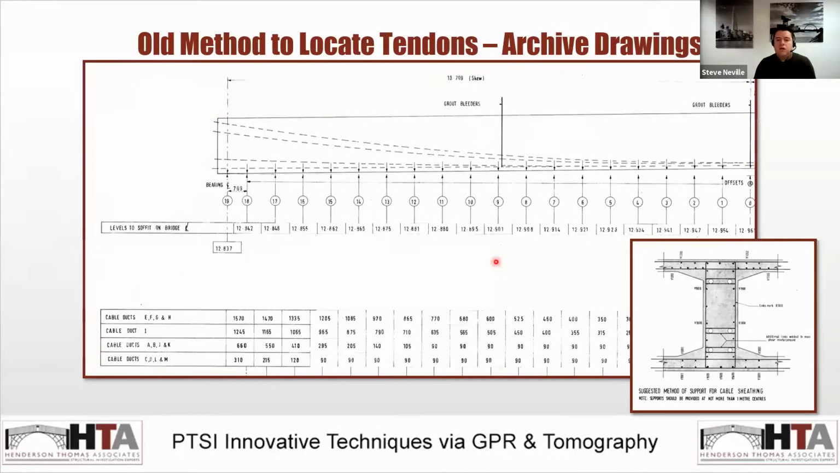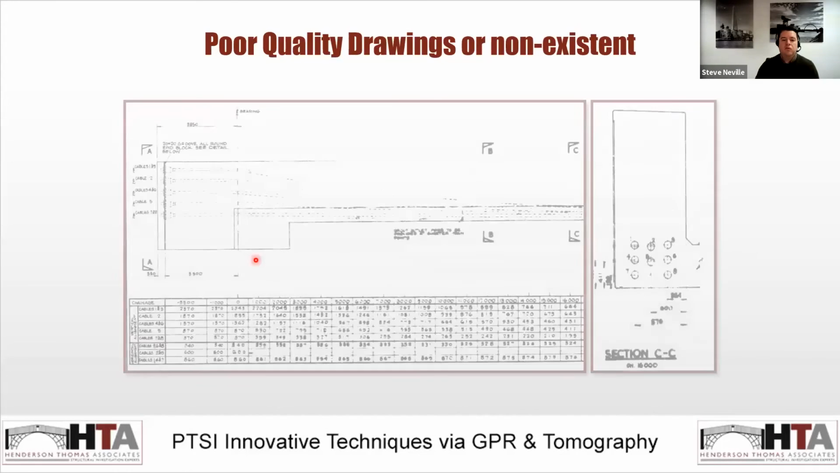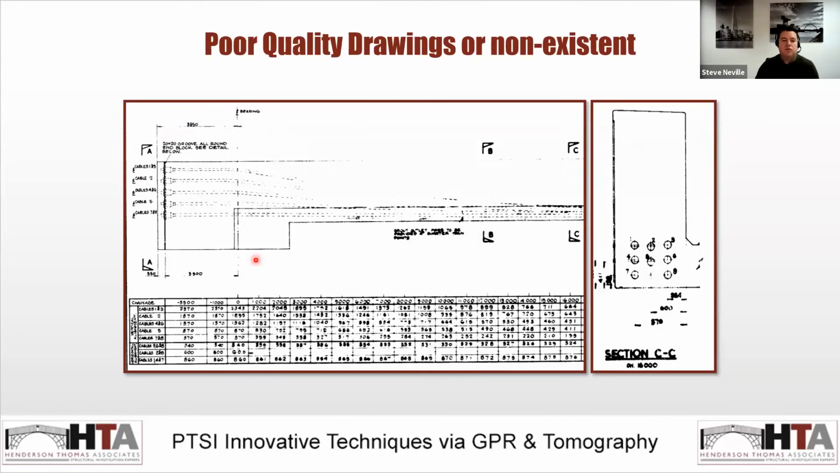So in terms of locating the tendon ducts themselves, before GPR and ultrasonics, which we'll get onto, we really didn't have much information other than the as-built drawing. So this is an example of quite a good as-built drawing here. You can see the tendon profiles, and we had to measure off soffits, off joints, off abutments to try and work out exactly where the tendons were and try and find them. And unfortunately, as we all know, the drawings aren't often up to that standard.